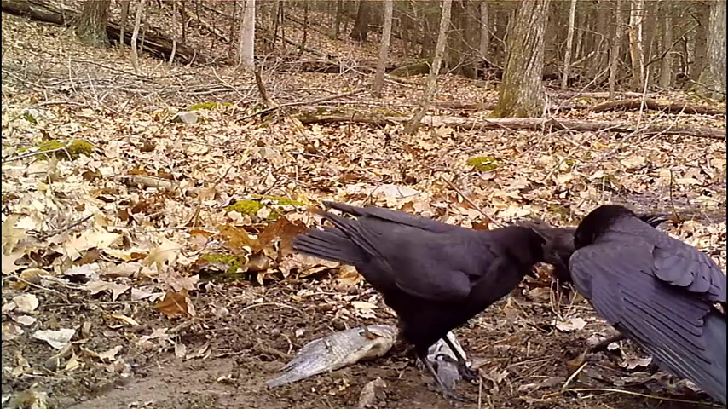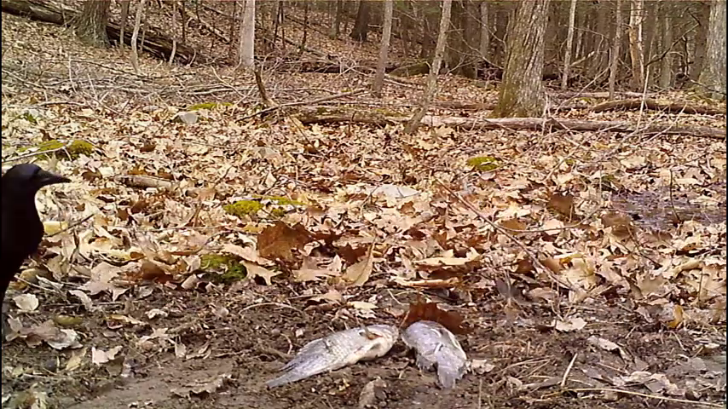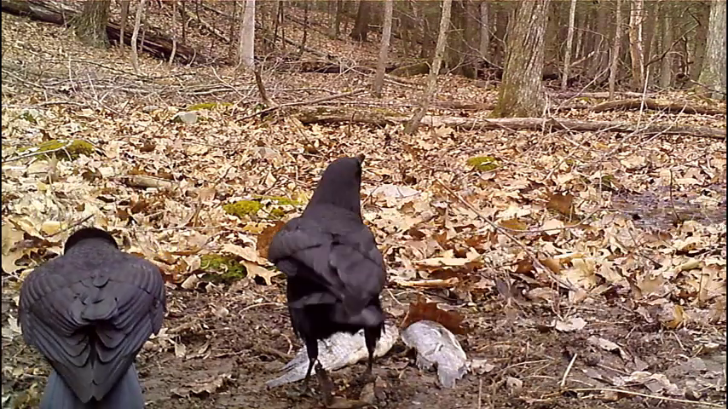You can clearly see here the new crow that came in was the dominant, and that cawing and bowing down was to let that crow know that he could come in and have control.